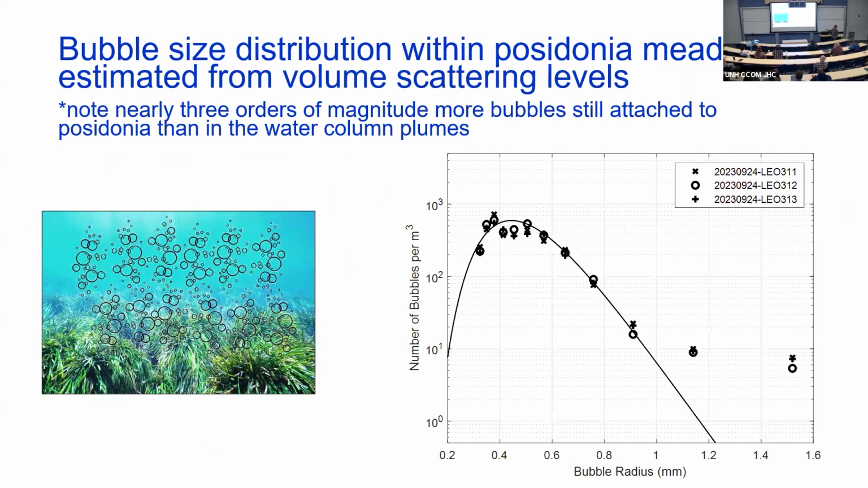Okay, so what we did was this. If we make an assumption that all the scattering, because bubbles are so strong, comes from the seagrass, we can look at the data that comes from the seagrass because we had more time. We didn't have to chop it off where it was in the water. And I can estimate the scattering strengths down here. And so if I do that, let me stop here. I get this distribution. Still log normal, but it's actually got